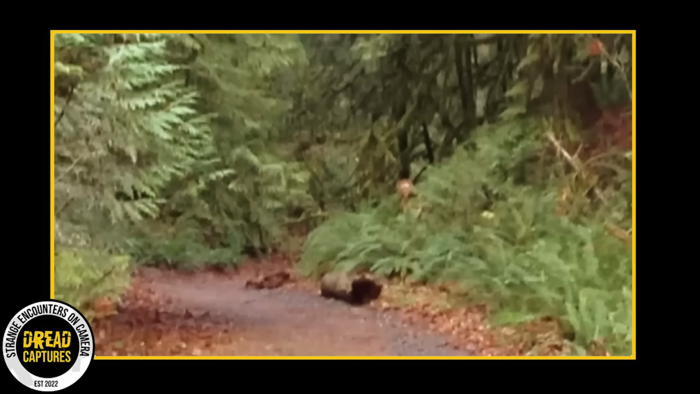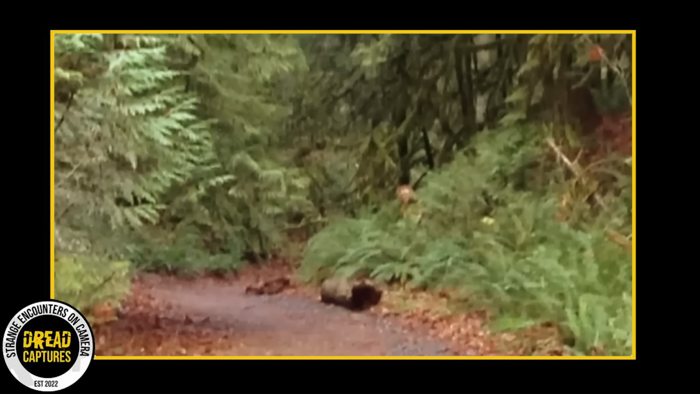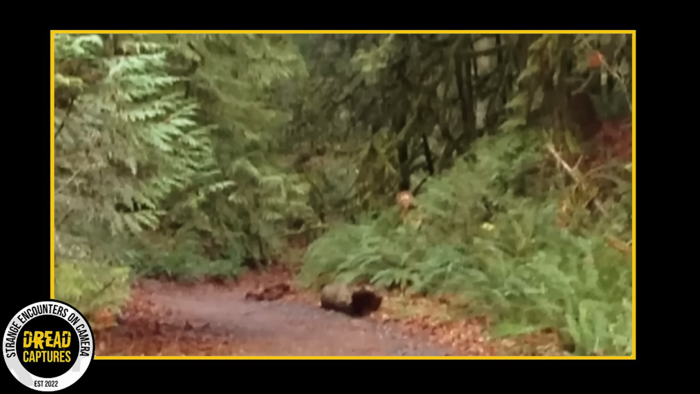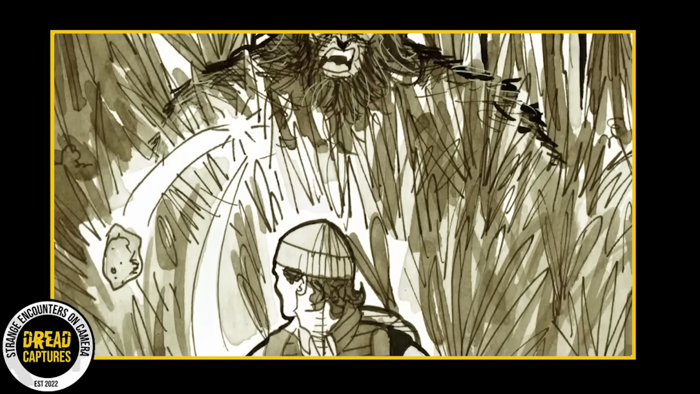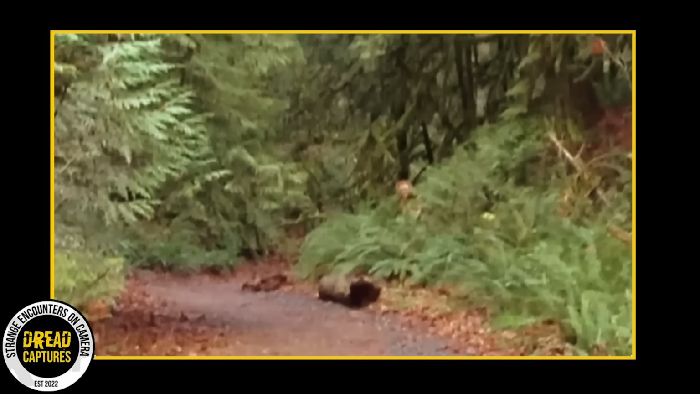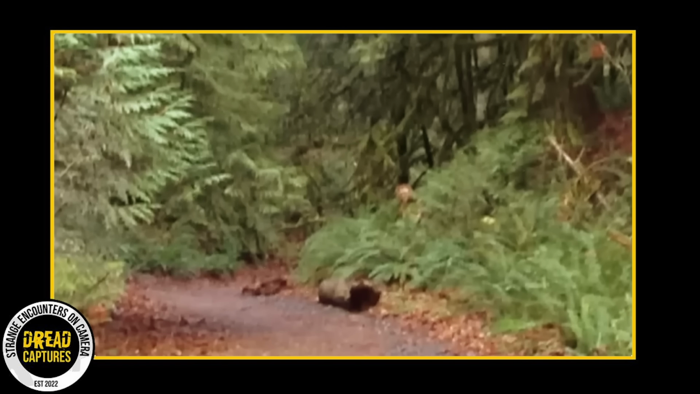In a moment of sheer instinct, the hiker quickly snapped a photo with their iPhone 4 despite the distance and their trembling hands. Then, in a mix of fear and defiance, they threw a rock towards the mysterious figure and retreated quickly up the trail. This photo, while grainy and distant, adds to the growing collection of alleged Bigfoot sightings.